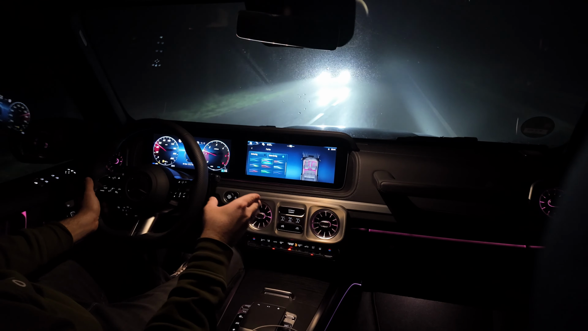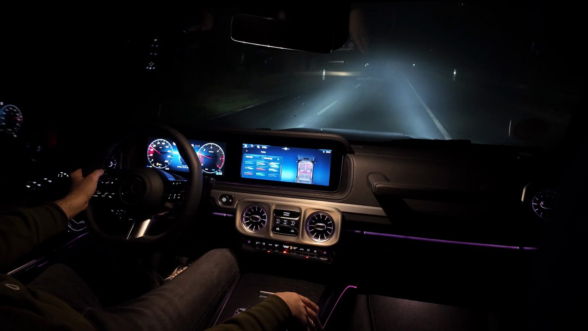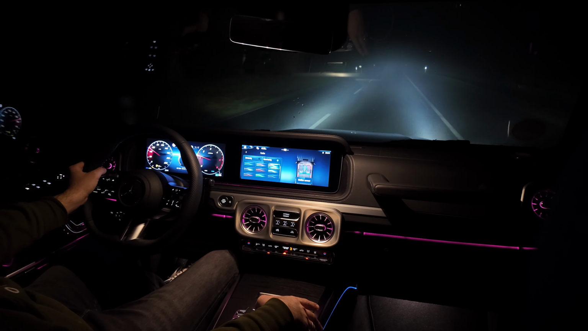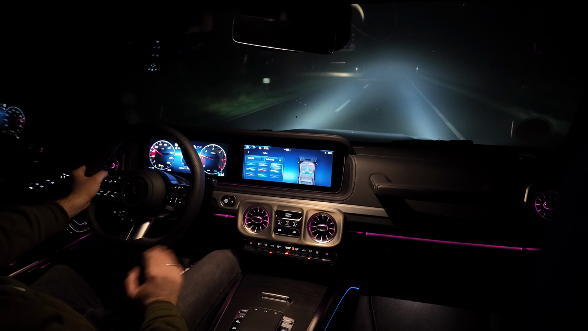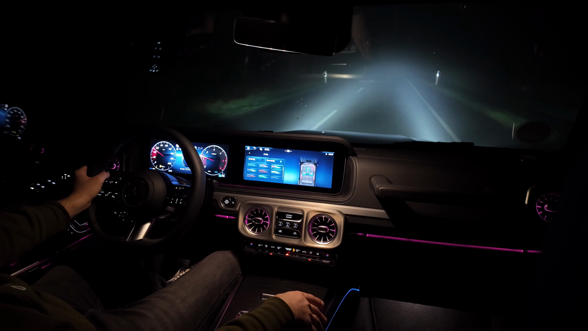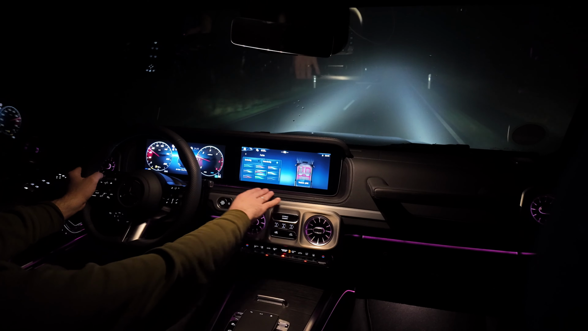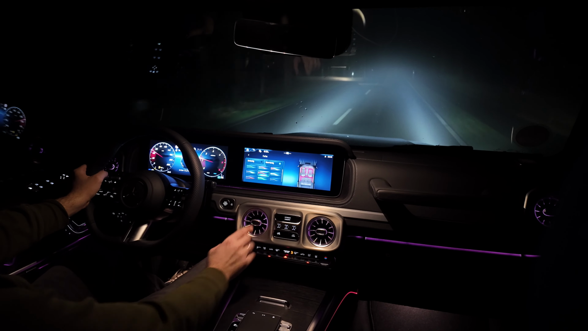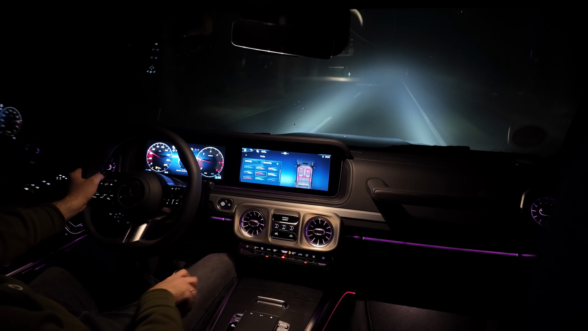So as you can see, this is the Miami Rose here, basically the multiple color schemes. The colors in here are not like in the S-Class or anything like that. You have to be 100% honest about that. They are not as bright or shiny or amazing, but still it's here, it's everywhere, it's around the screen, it's in the air vents now. Mercedes is now offering this stock, which is also quite cool.